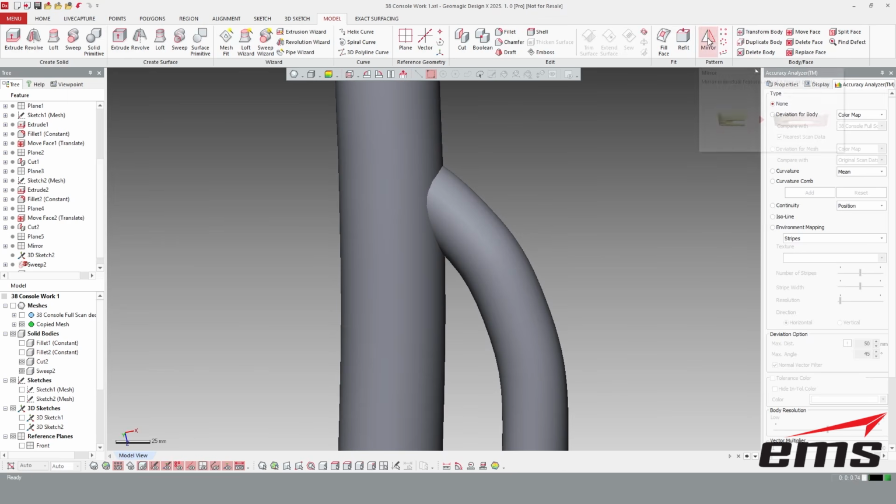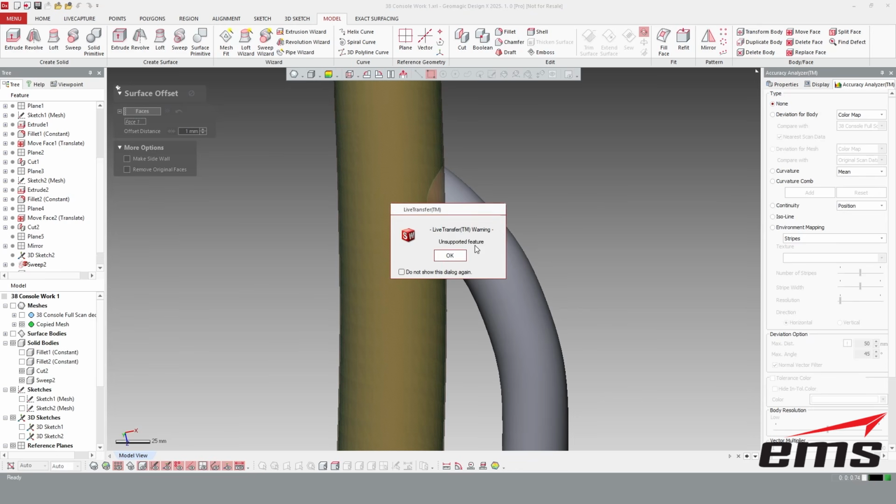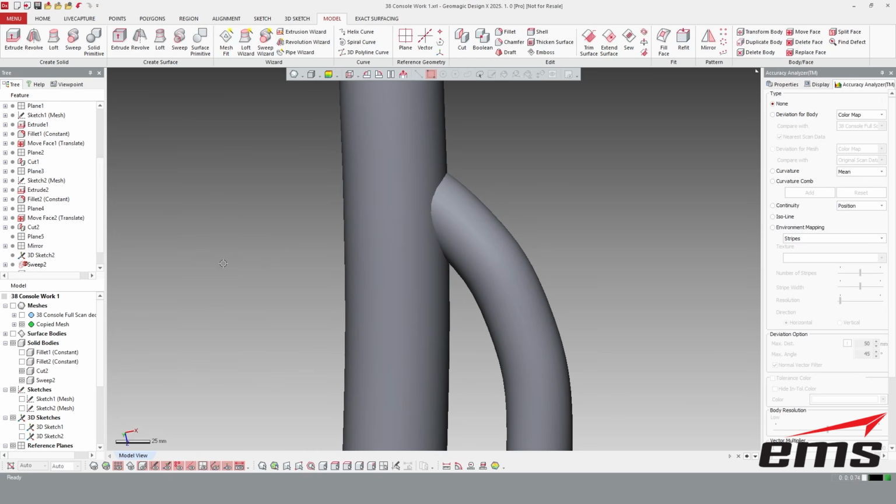So to do that, I'm going to come in here and I'm going to say offset surface. I'm going to pick this tube, and then I can go whatever I want. 1 mil, 2 mils. Let's just go 1 millimeter and hit OK. Okay. Now this is just telling me it's an unsupported feature when you do live transfer. I won't get into that, but when you get into doing things like live transfers into SolidWorks or others, you've got to be aware of some of this.